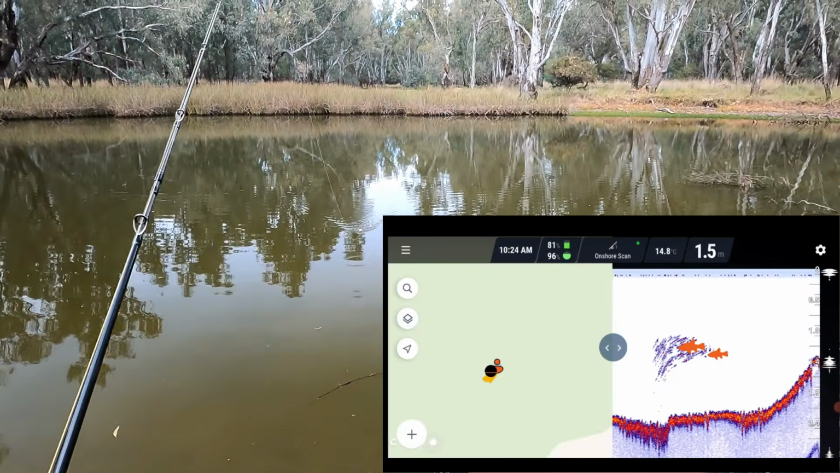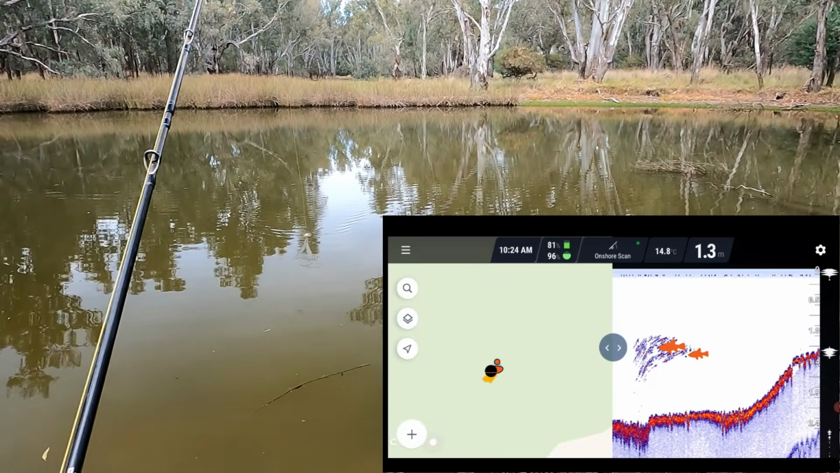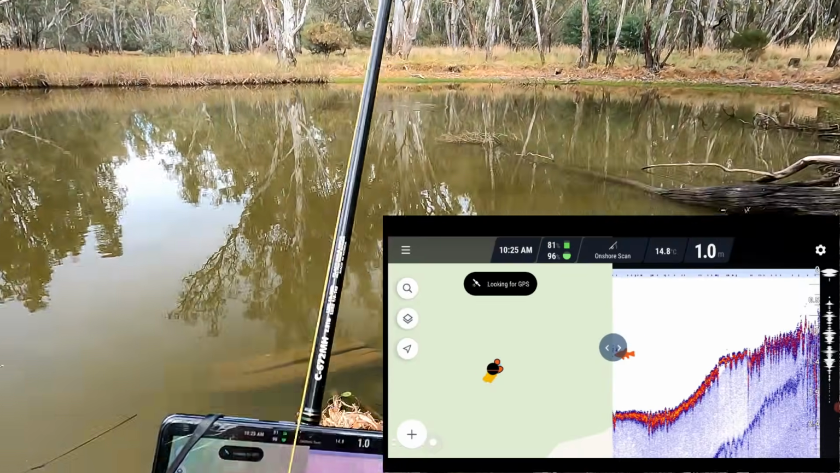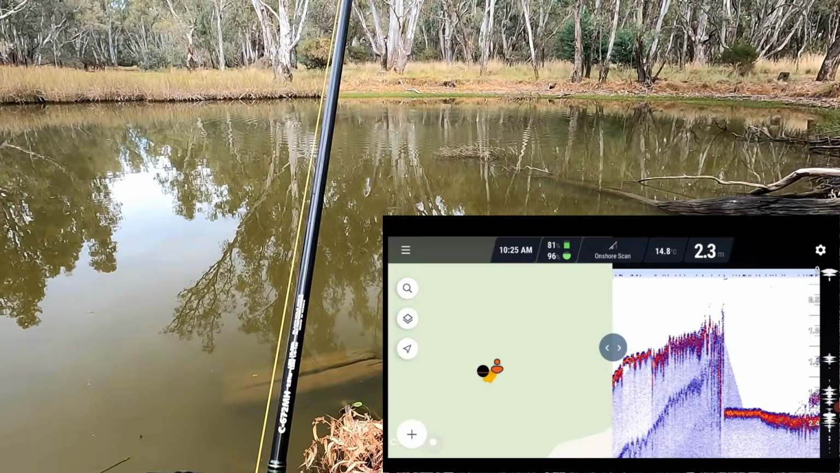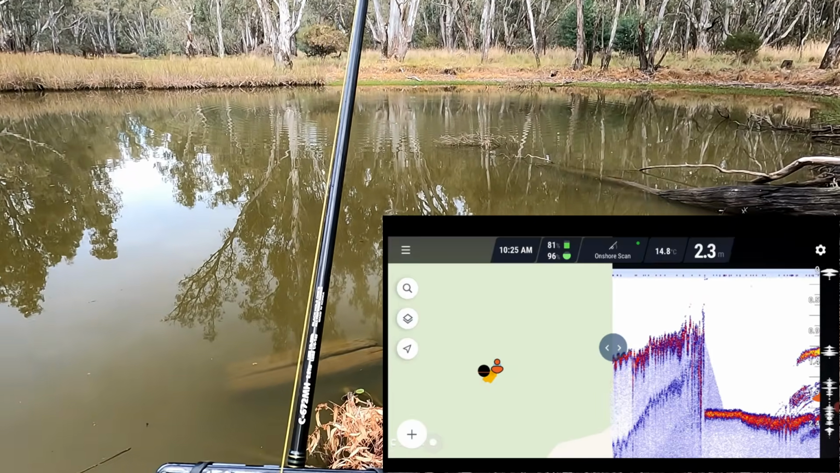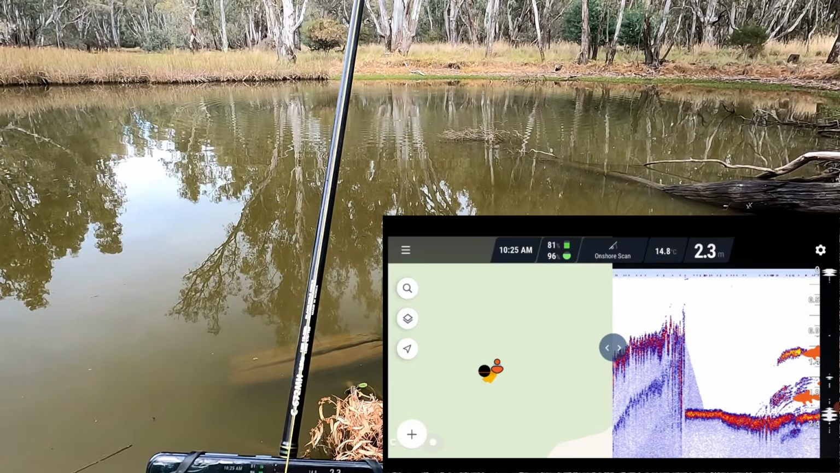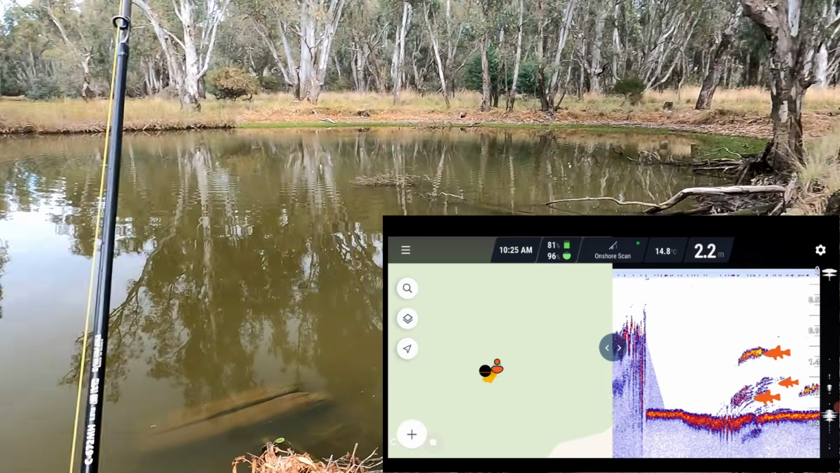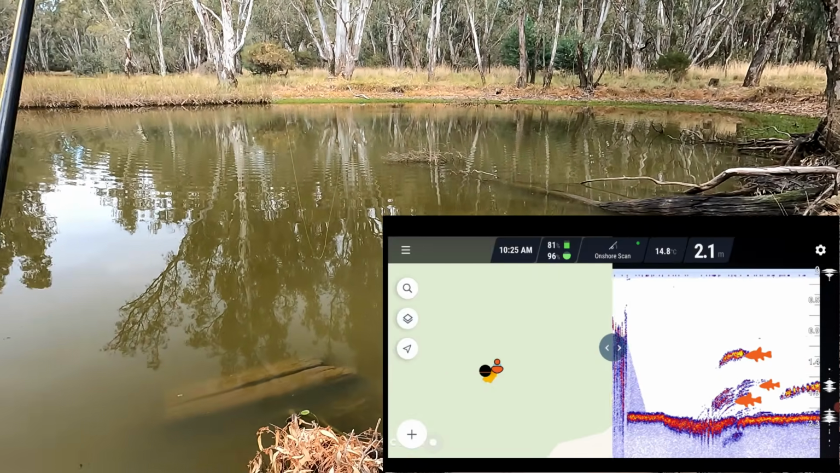Now there's some big snag right out almost completely in the centre of the swamp. Look at that, we've got a lot of structure showing up here. There's heaps of things showing up there. It could just be the end of that tree that you can see falling down there.